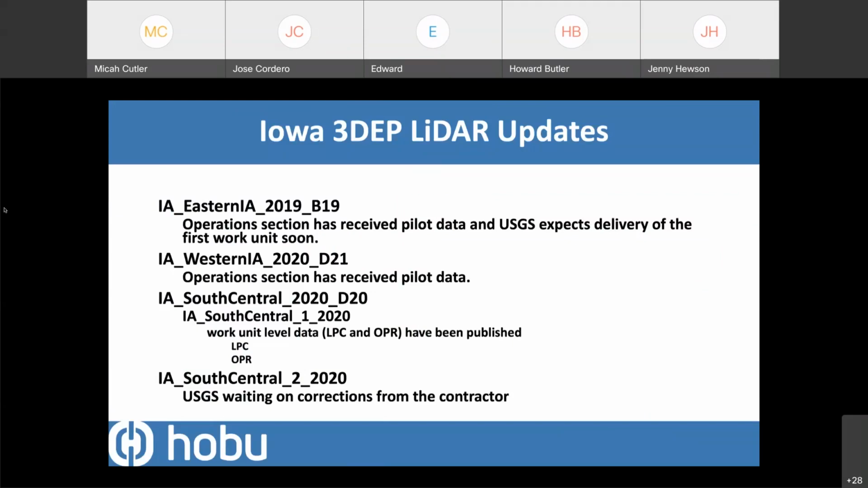Eastern Iowa is at pilot delivery or pilot data level, Western Iowa as well. There's one work unit, South Central 1, which is what I used for my little example here, that's available for everyone to access at full density. You can access it from that website that I was talking about earlier, usgs.entwine.io. It's also available on all the other resources where you can access LiDAR data from USGS. And then, of course, some status updates for some other ones.